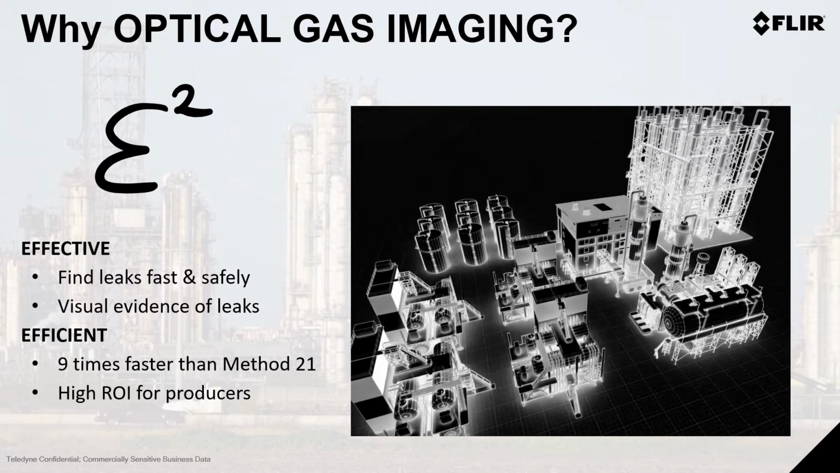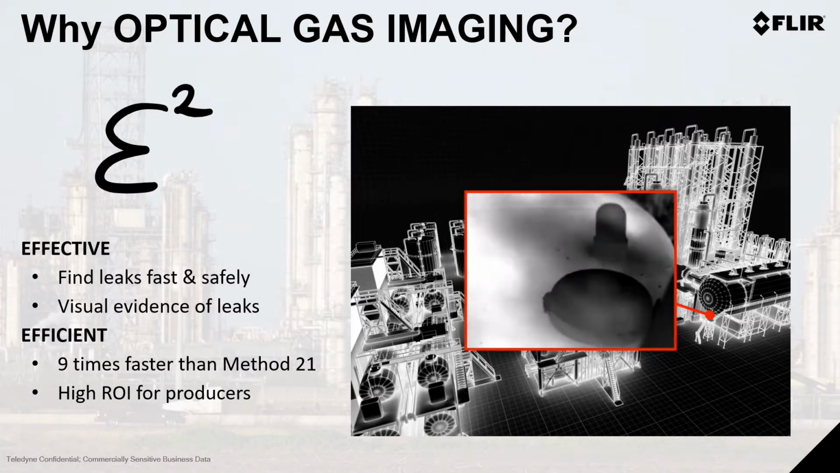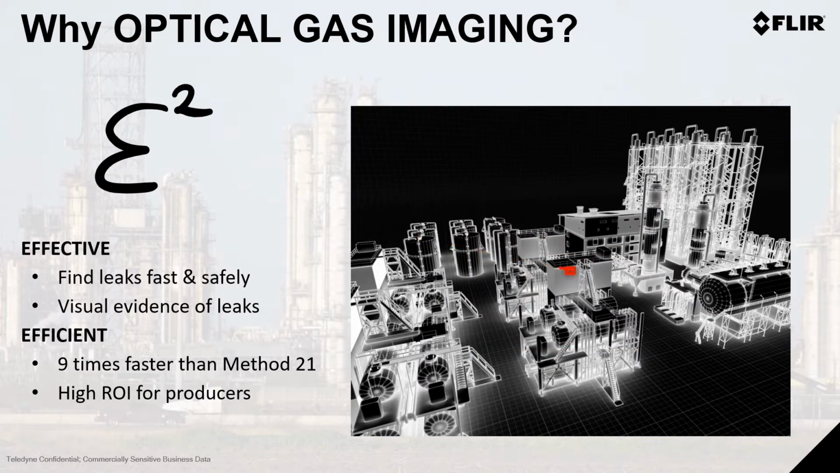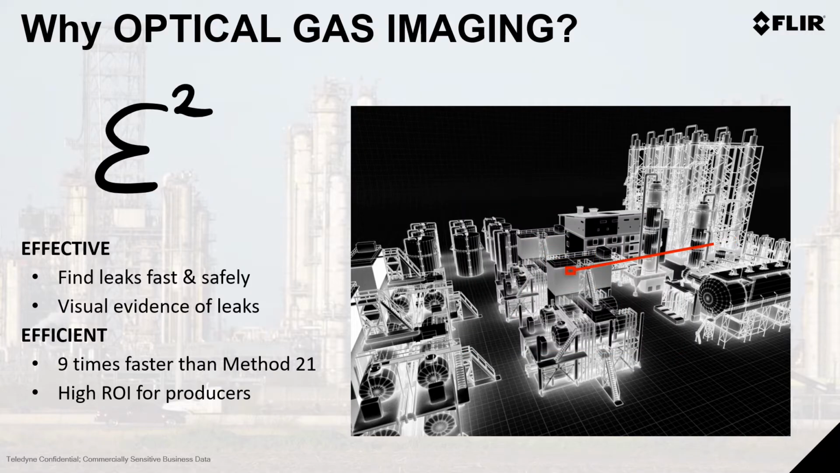In previous studies, optical gas imaging has proven to be up to 9 times faster than Method 21 or sniffing technology, and it is a high ROI for producers by keeping that gas in the pipelines and allows them to increase their bottom line.